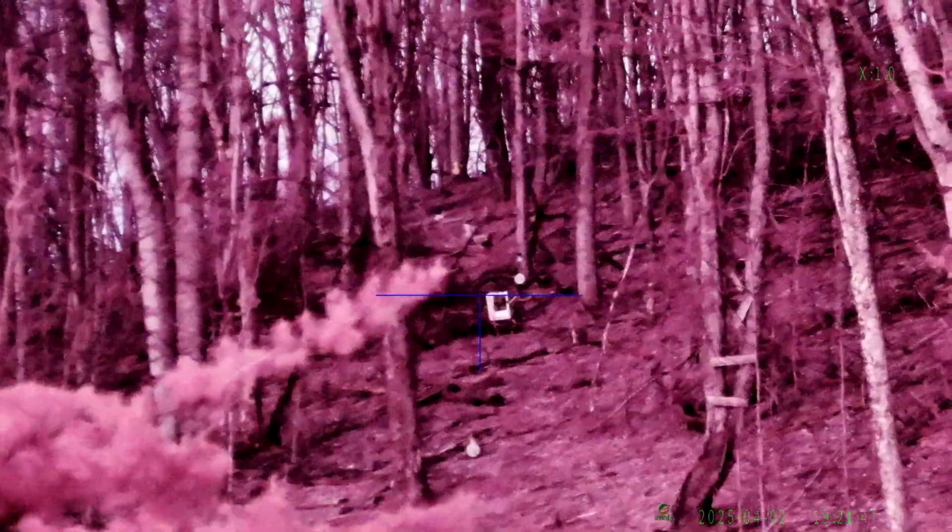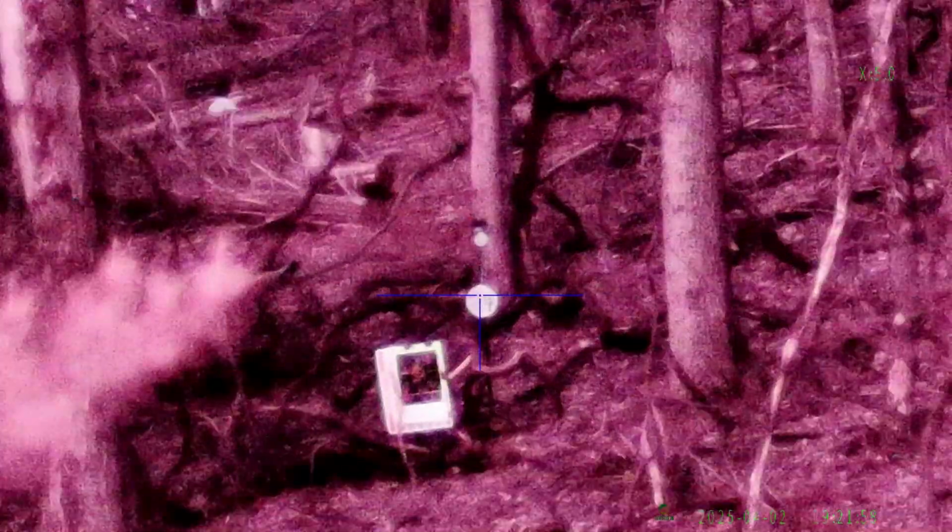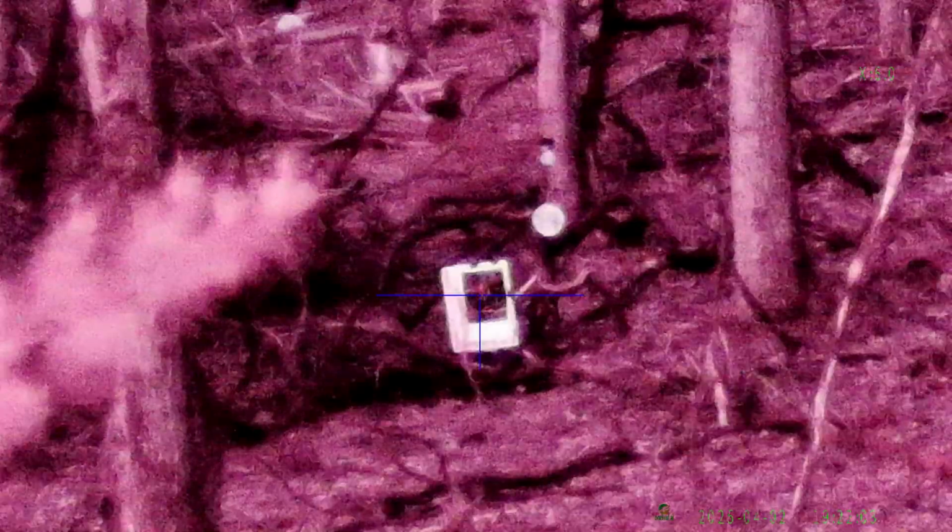Let's zoom on in here at 100 yards. Gets pretty grainy, but you could definitely ID an animal if an animal were there.